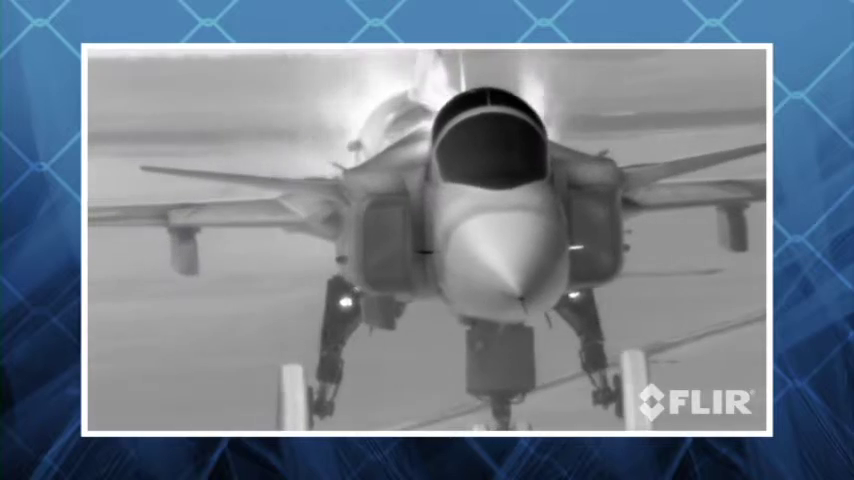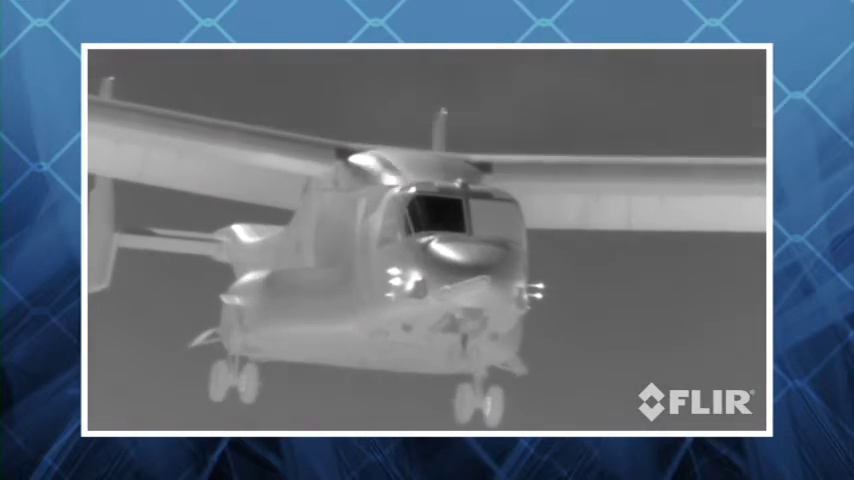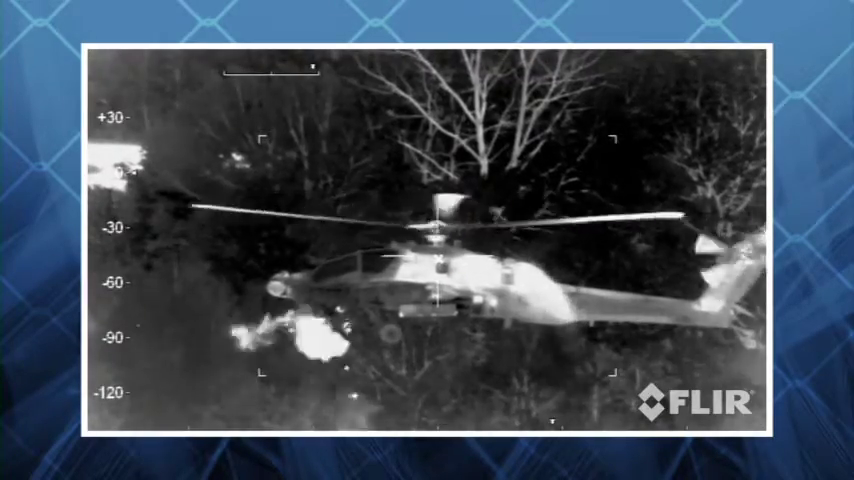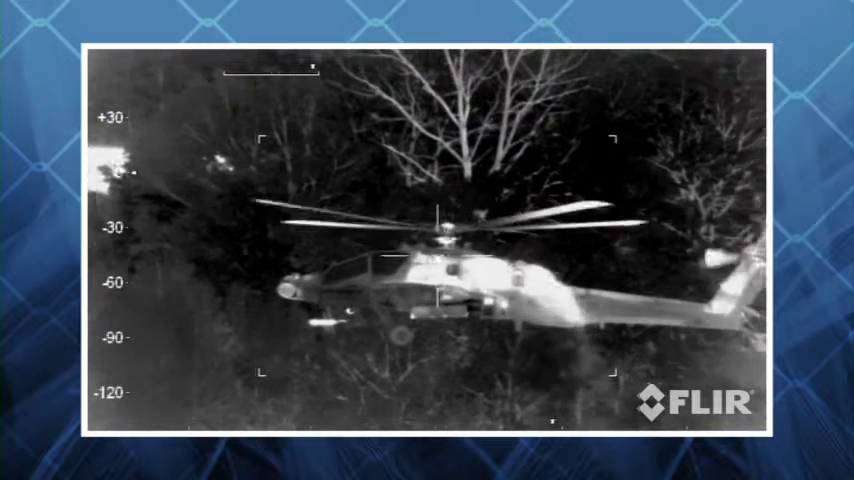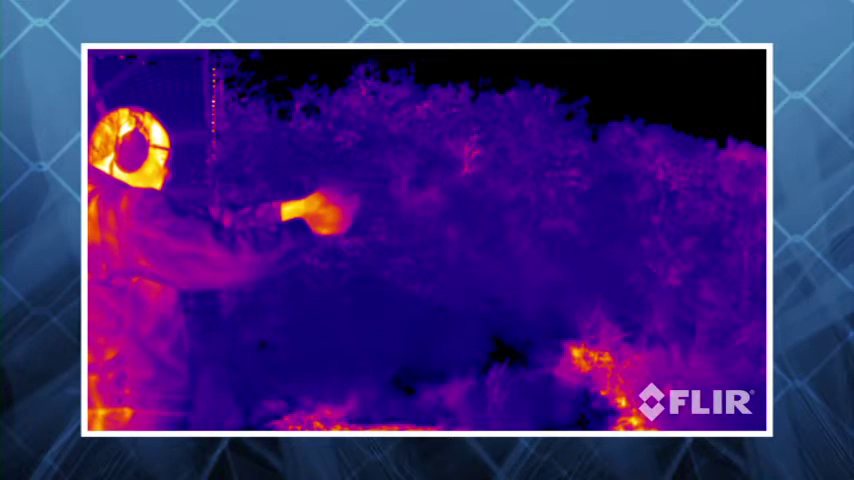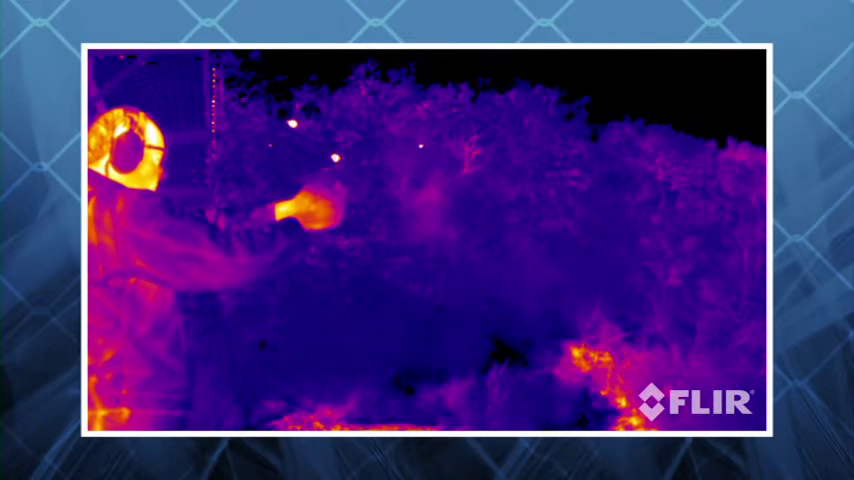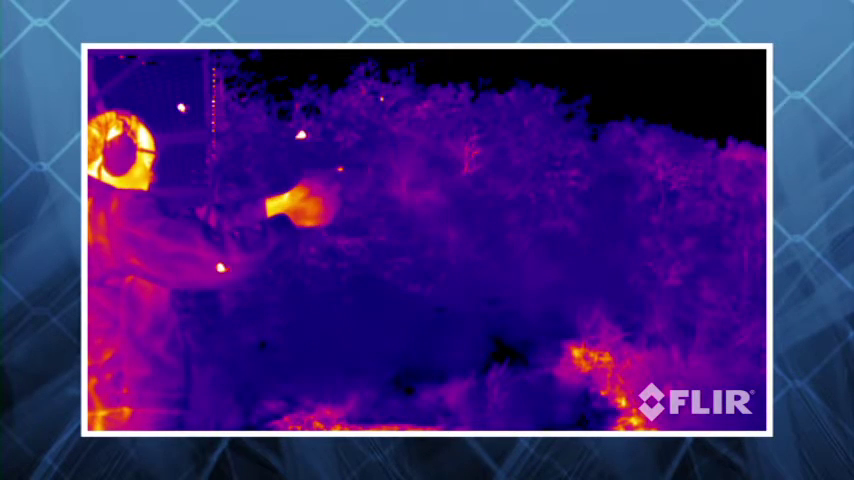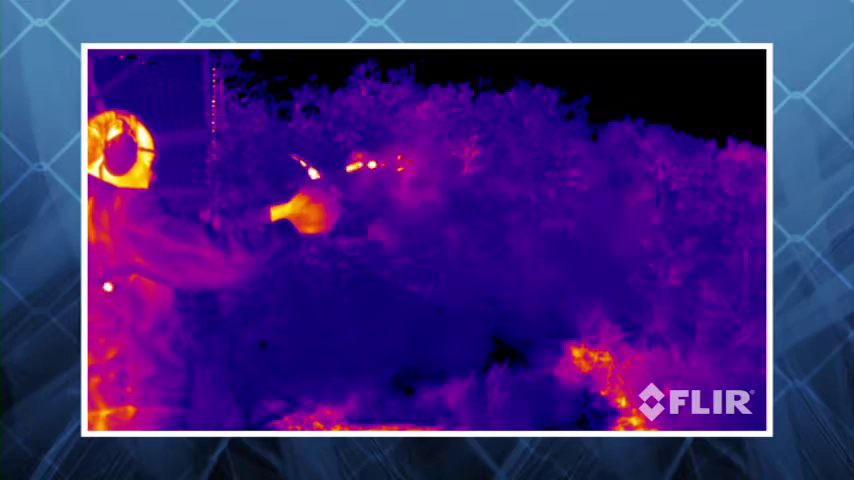All of our cameras are built on the commercially developed military-qualified pedigree that comes from our 30 years of experience building and deploying thermal imagers in some of the most demanding environments and missions the world has to offer. And the Guardsman is so affordable that now every security department can deploy with the same cutting-edge technology as the world's elite Special Operations Forces.